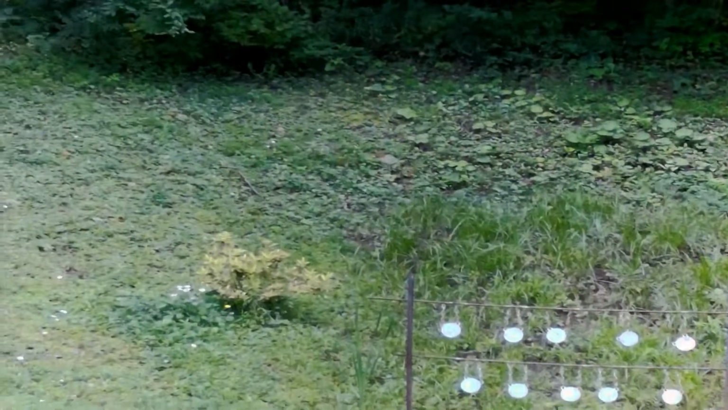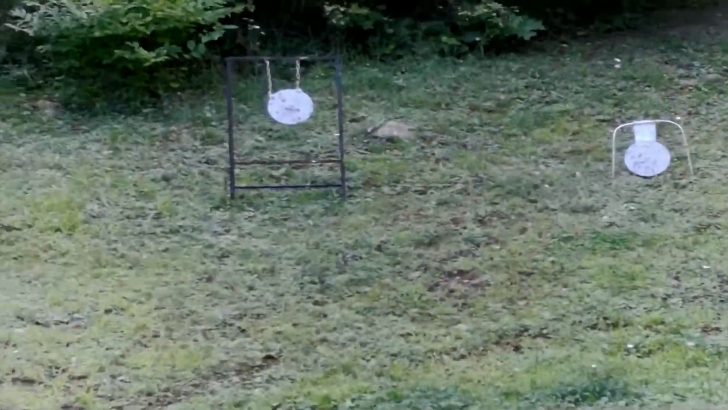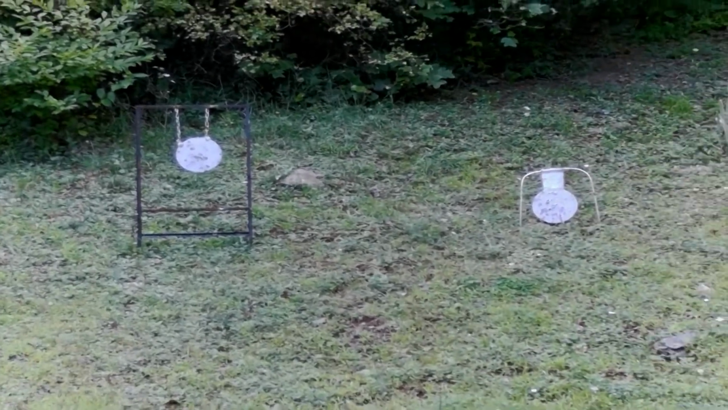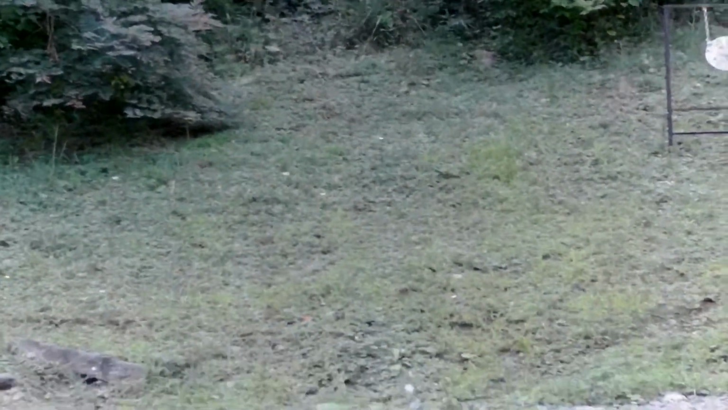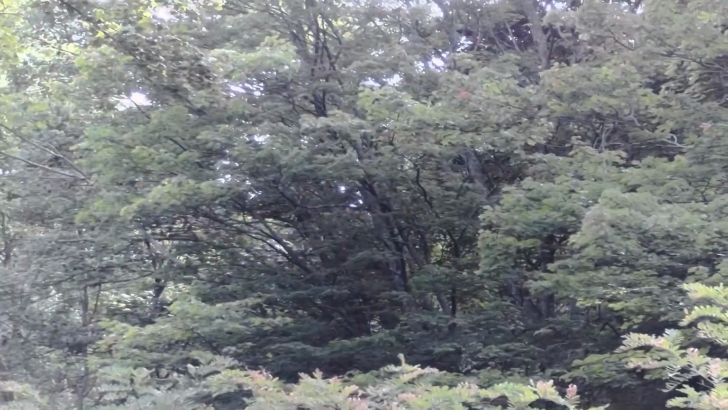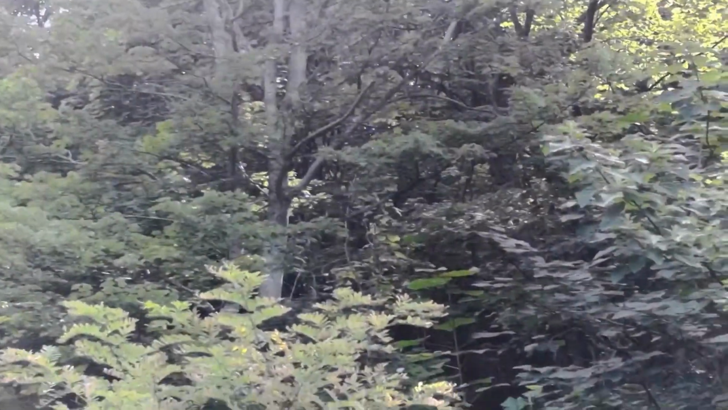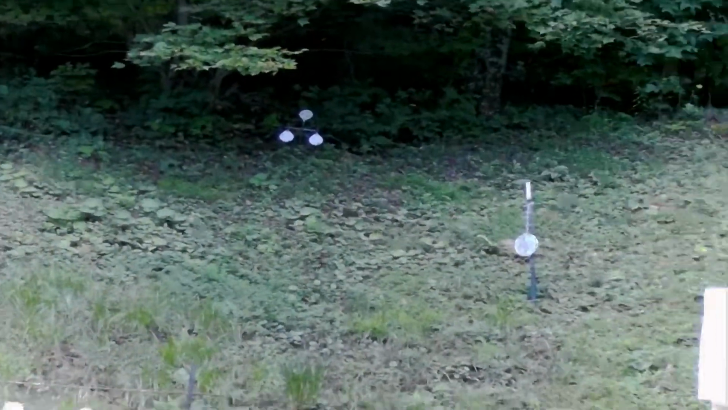But purposefully showing you these objects because I'm going to come out here and get these at night as well. Now those are pretty close, you know, it's about 10 yards. It's a pretty good image during the daytime.